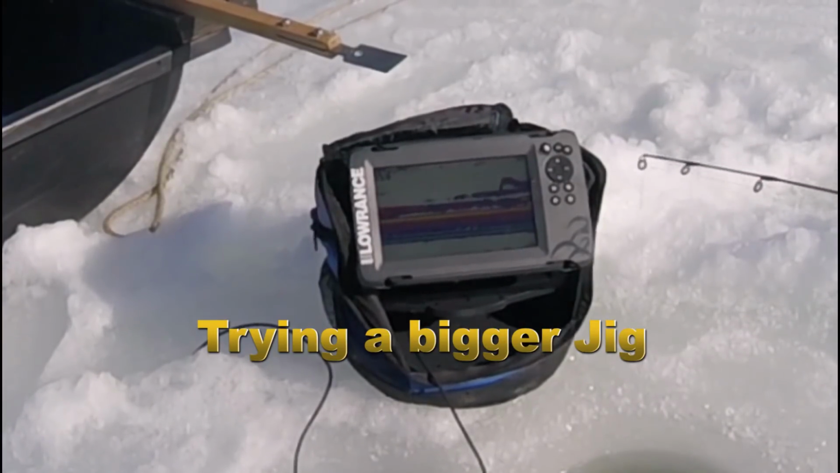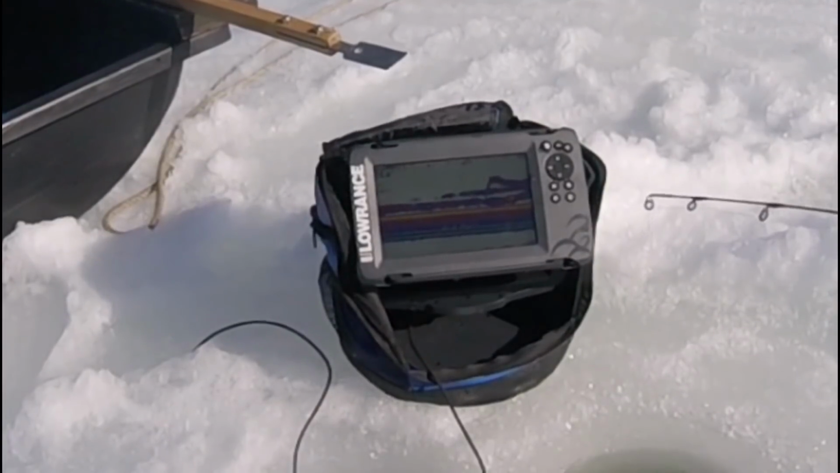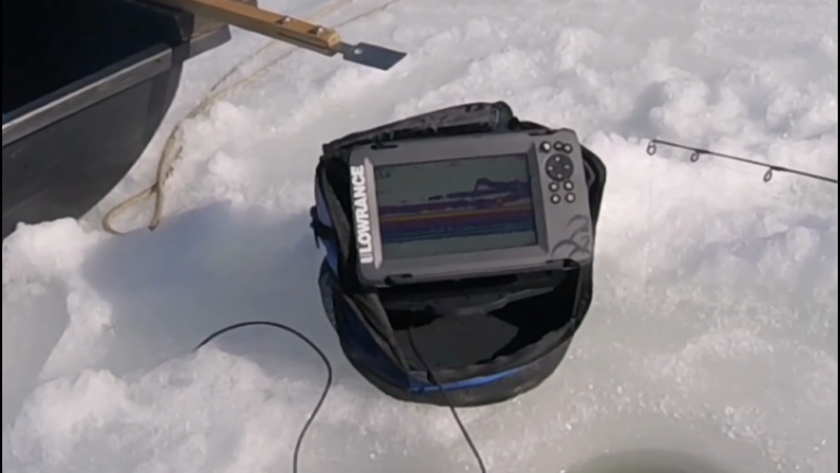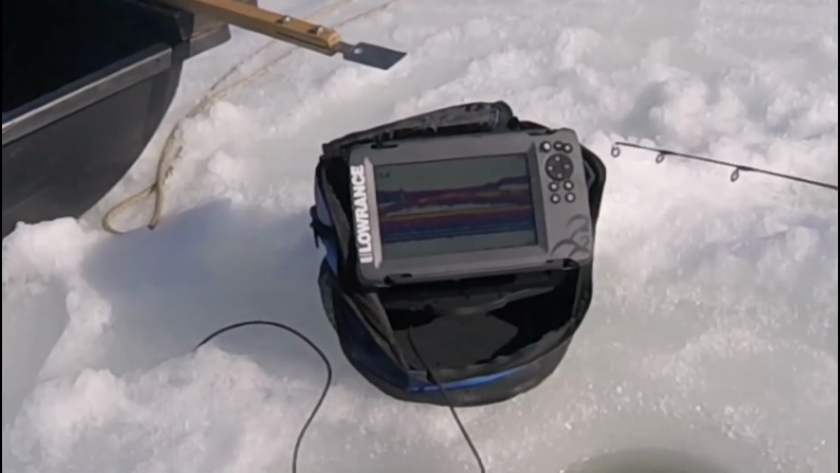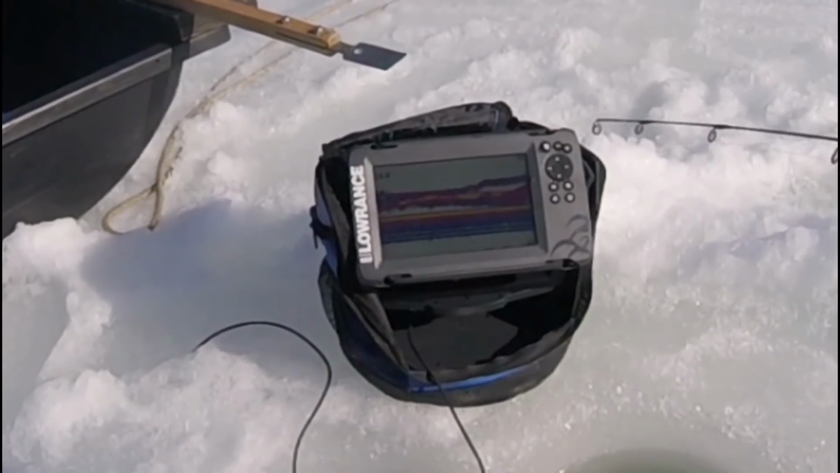Oh, the big boy's interested now. Here he comes to take a look at the new lure. Yep, I have no idea what this is, but it is friggin' big. And he's coming up again. I'm gonna make him work.